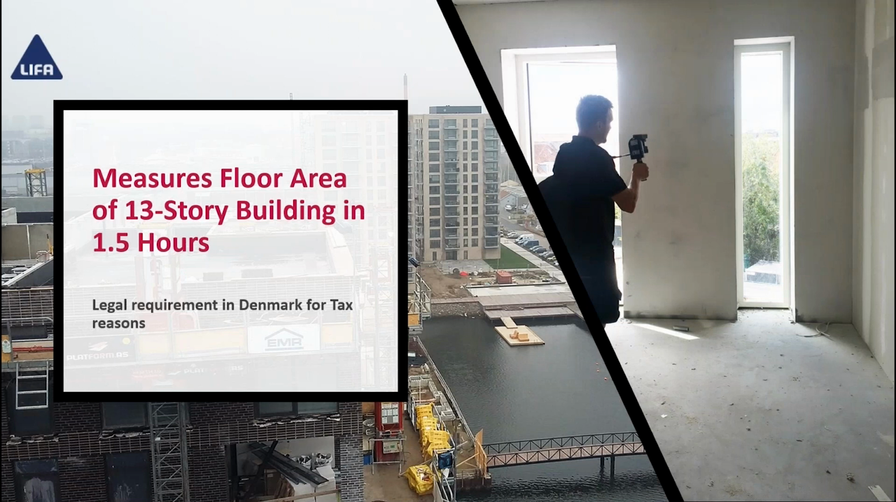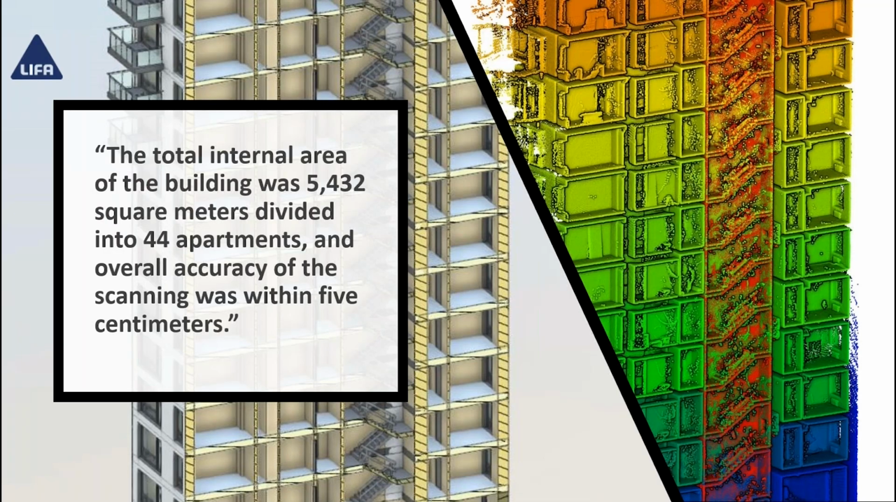And this is an example out of country. This is a company called Lifa based in Denmark. Part of the legislation over there is that floor space needs to be measured after the building's been constructed, so that for tax purposes and leasing to the next person, it's all correct and kosher. So this entire building was actually done in a single scan, not following best practices, but incredibly